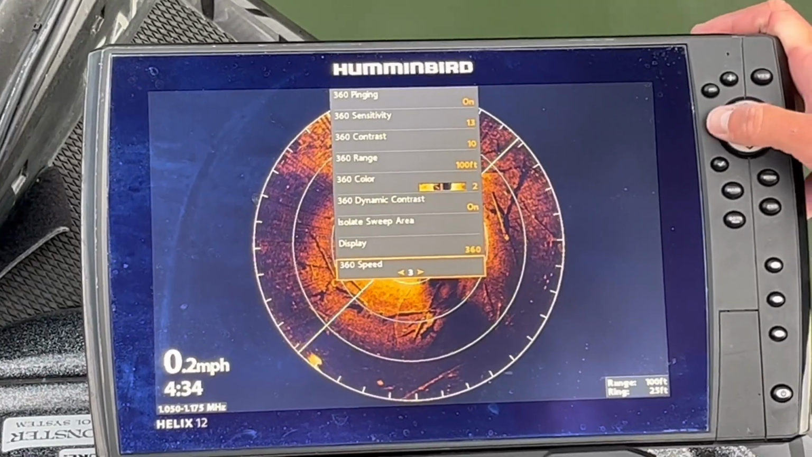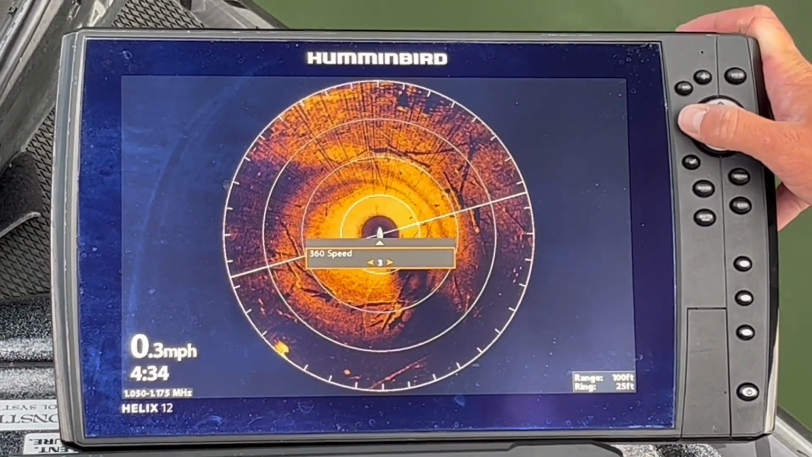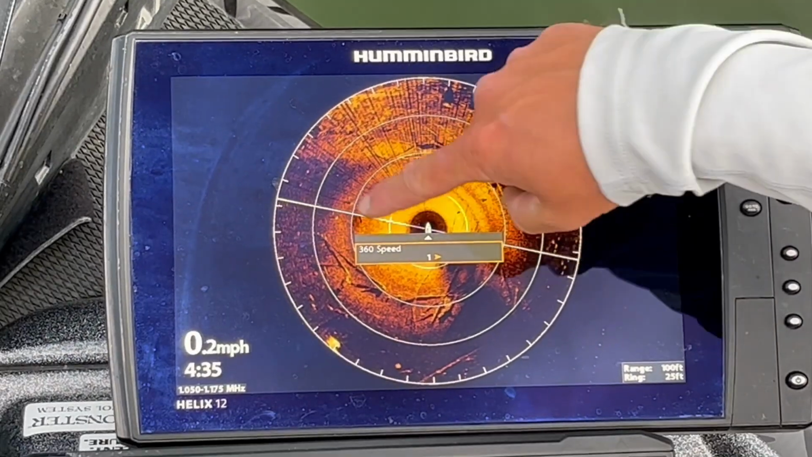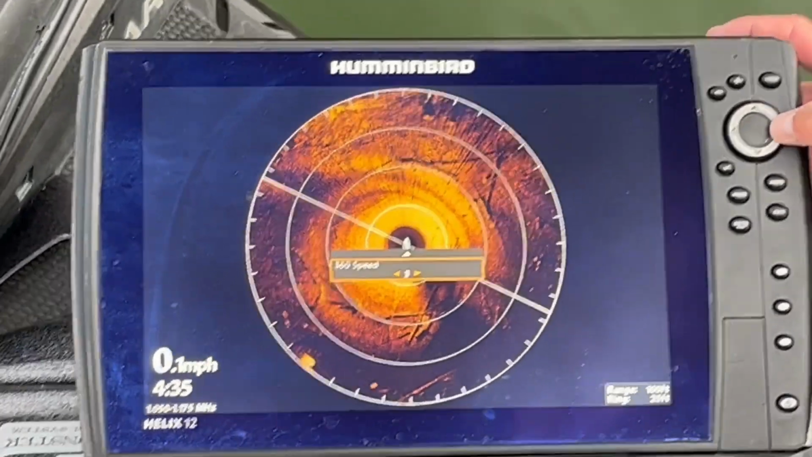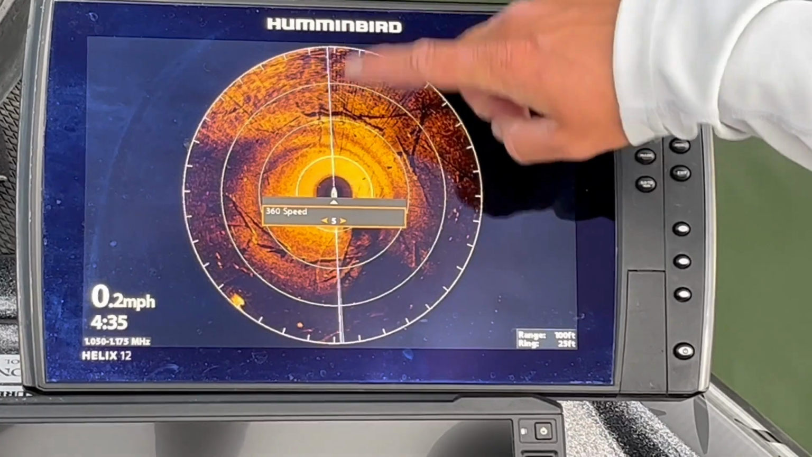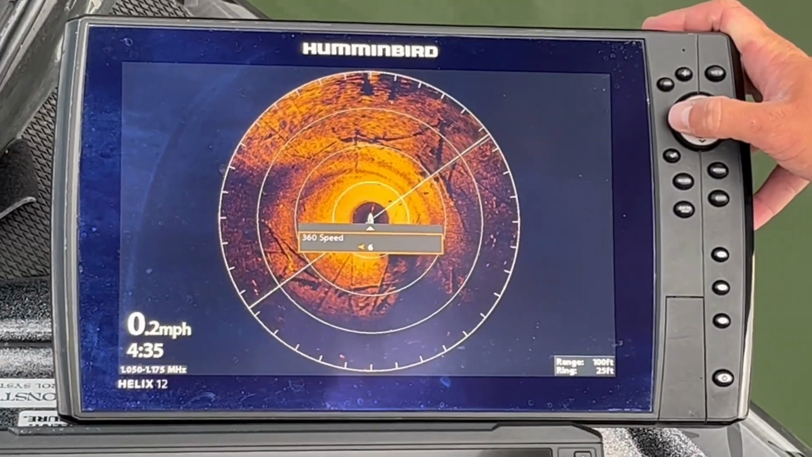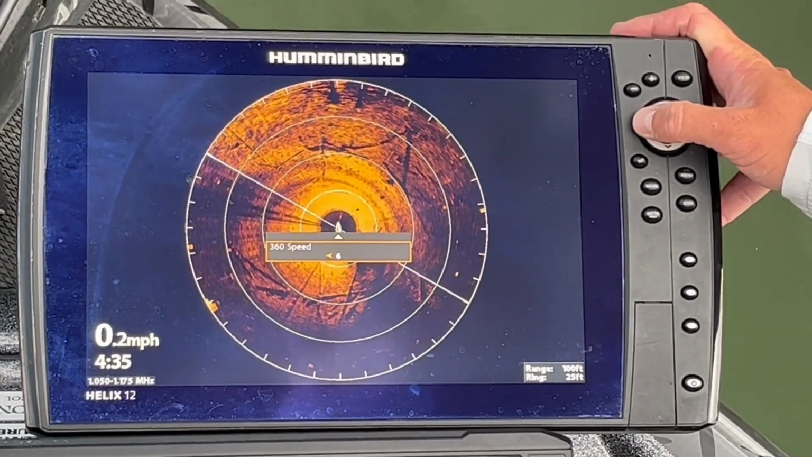As far as speed, typically I leave this in the middle. I leave this on 3. The slower you go, the better, more crisp a picture you'll get, but your refresh won't happen as fast. So if you're running down the bank really fast, you can crank that up to 5 or 6 and you can see how it's repopulating so much faster. But that's really going to negatively affect your picture. So I like to do a happy medium and leave that on 3.